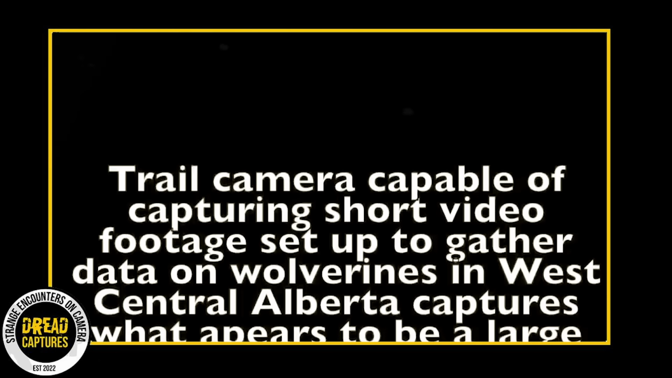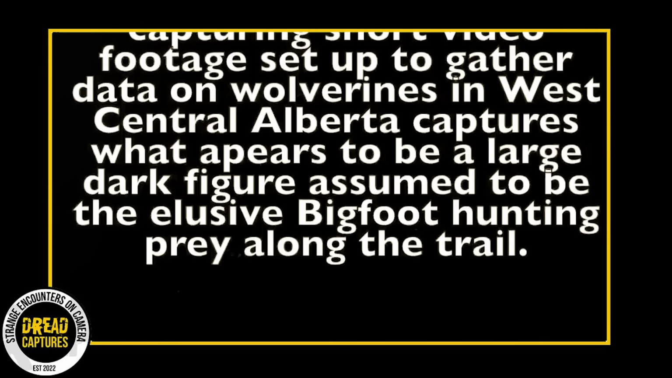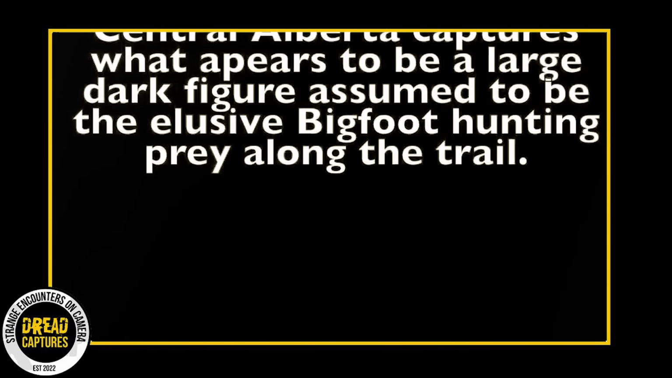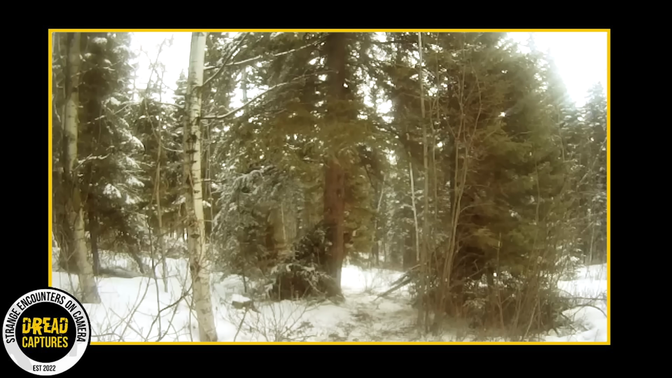A trail camera capable of capturing short video footage, set up to gather data on wolverines in west central Alberta, captures what appears to be a large dark figure, assumed to be the elusive Bigfoot, hunting prey along the trail. As we watch, we can see some slight movement behind the tree on the left.